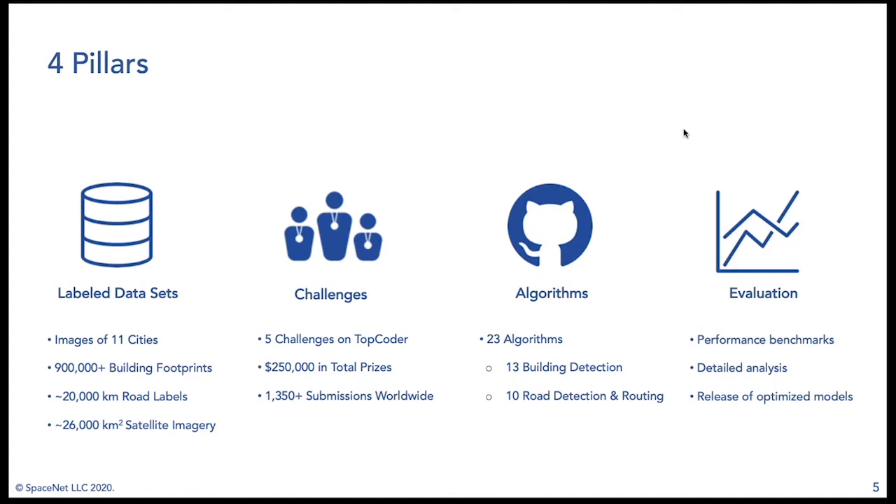And we've had over 1,300 submissions worldwide. That number has actually more than doubled since SpaceNet 6. So that's making real progress. The challenges really attract some of the highest quality participants and some of the best data scientists in the world who actually compete in these challenges. So we've seen real success with this format.